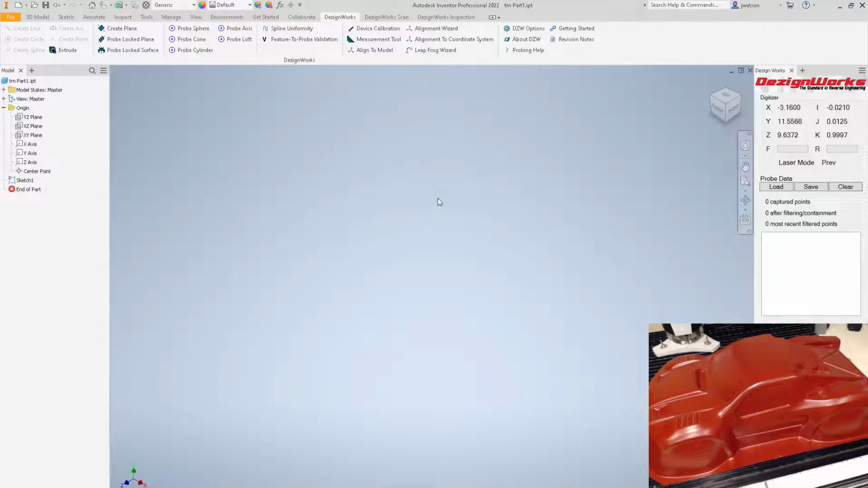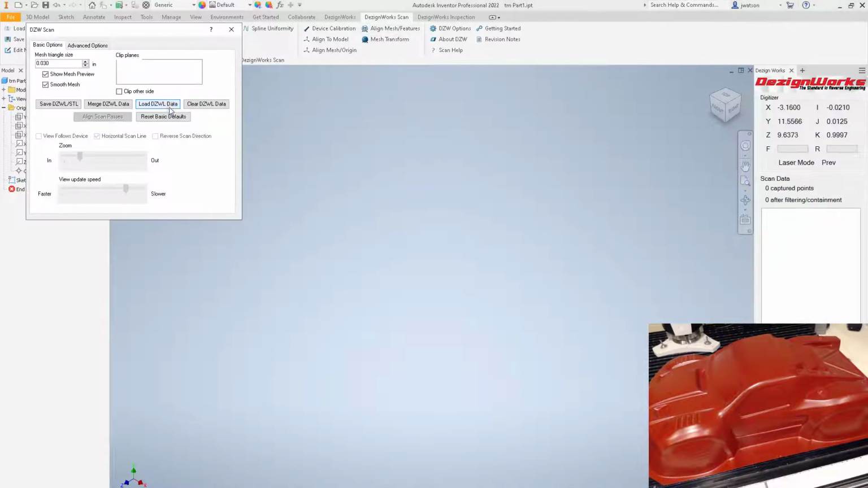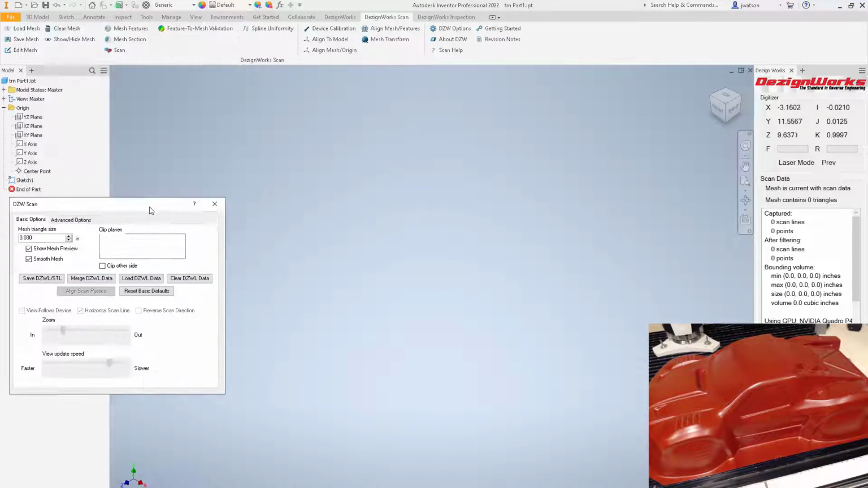So to start scanning, it's very simple. You'll select DesignWorks Scan, and out of the system here, by default, it's going to come up to a new ribbon. There are different tabs. This is for probing. This is for scanning. Inside this ribbon for scanning, you're going to select Scan. Now, out of the box, you don't have to change anything. You can move this where you want it.